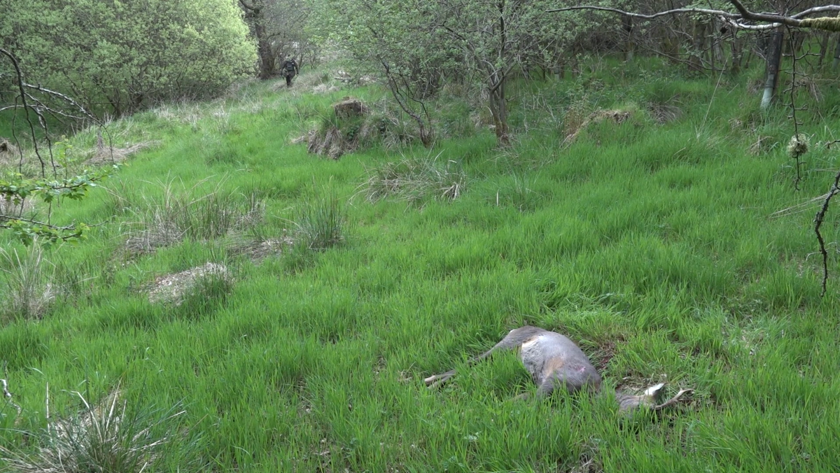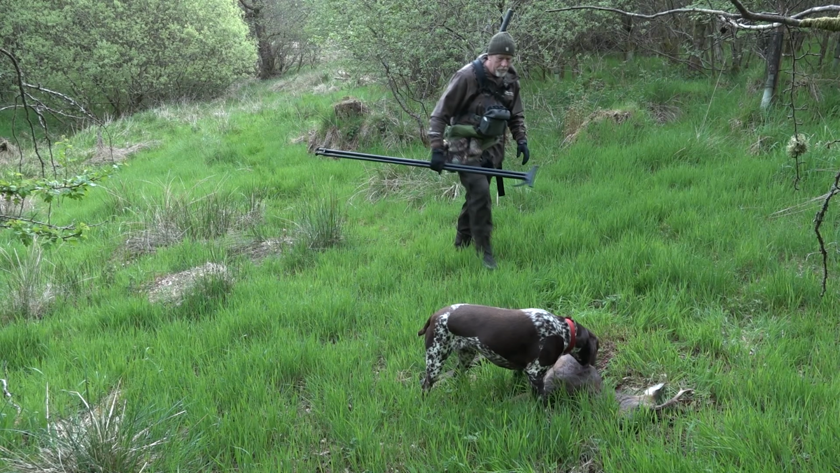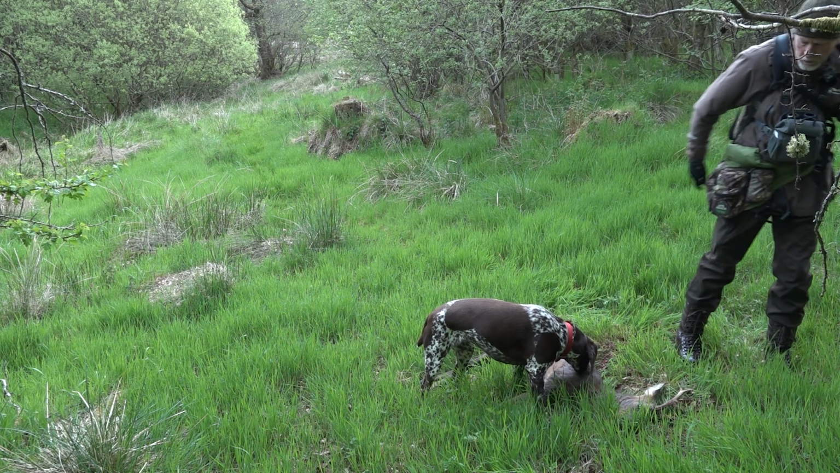It's gone real still now. We've picked a window, we're towards the edge of this valley, the car's not that far away from here, so we're reasonably easy recovery. But Zosha knows she's getting kidneys, so she's keen to be going finding this deer. Good girl. Good girl.